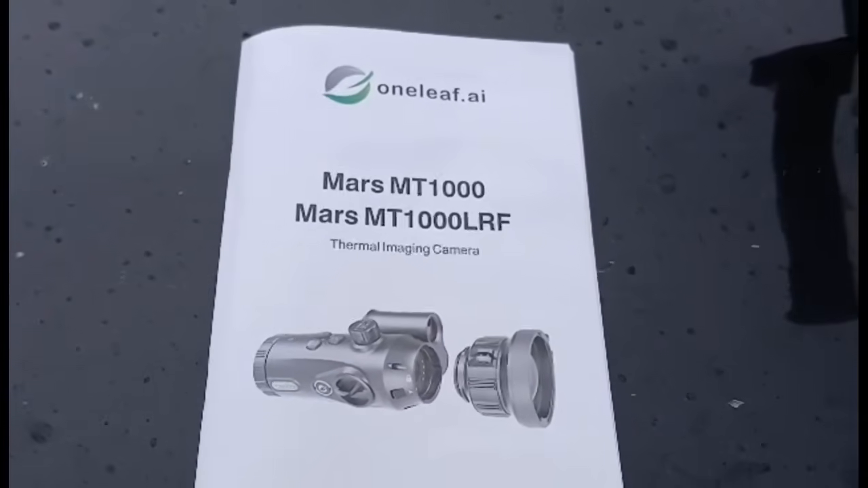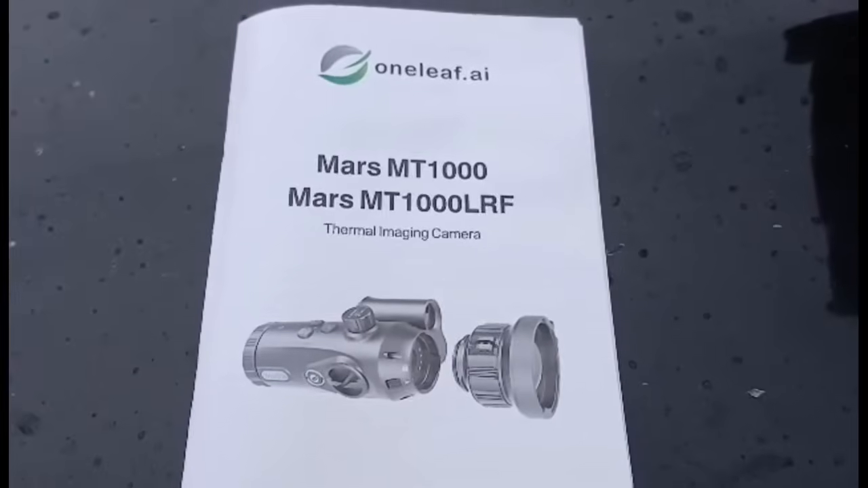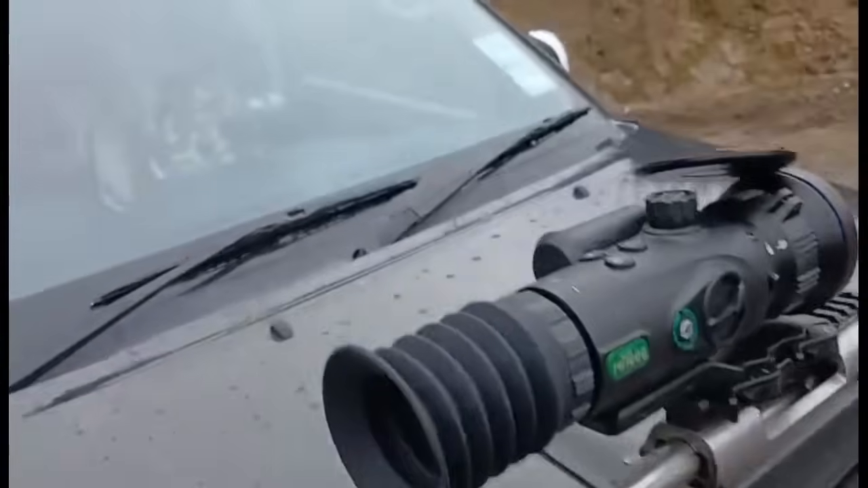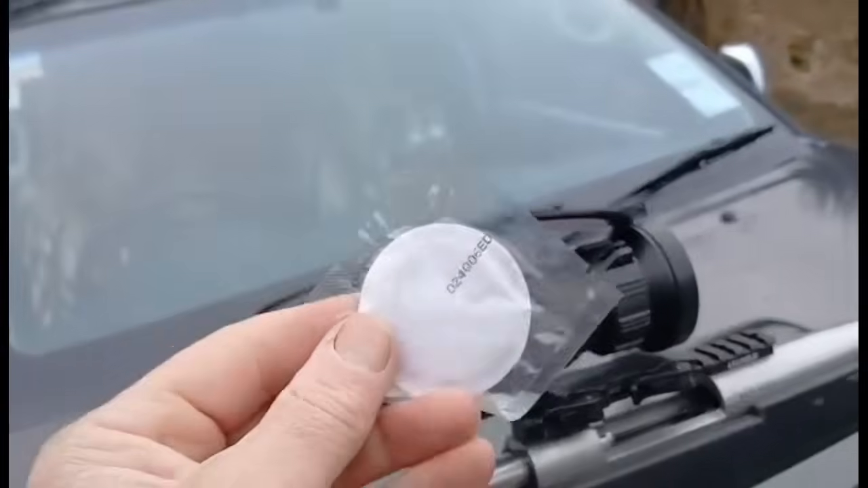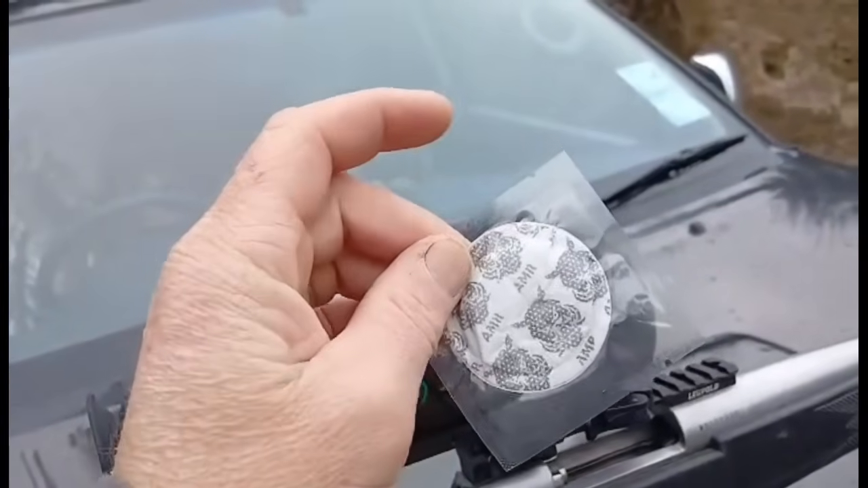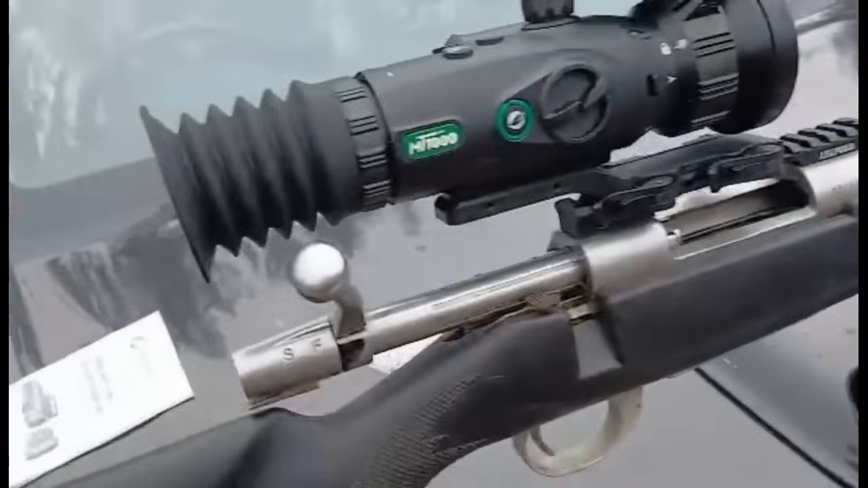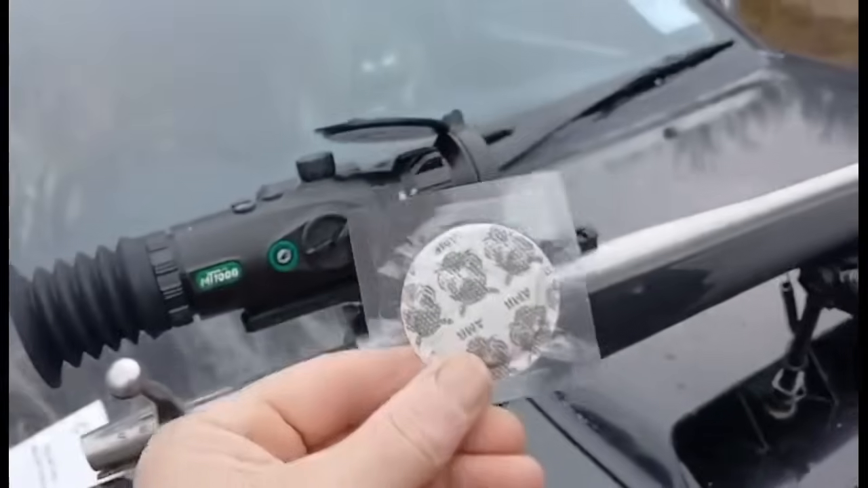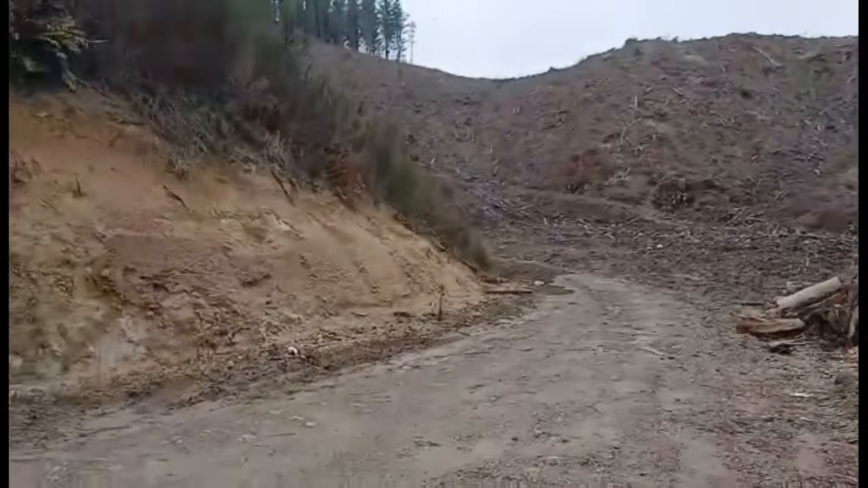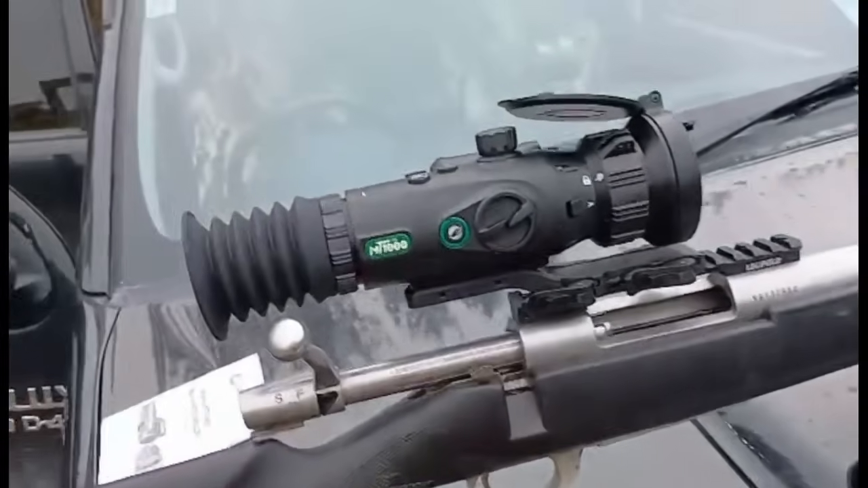Yeah, so it's just out today, sighting in this new oneleaf AI Mars MT1000 with a laser rangefinder on the side there. I use a heat pad like this, which heats up as soon as you take it out of the plastic bag. It starts to heat up when it reacts with air. So you see the size of that. That obviously sticks on the target down the end down here. And I've stuck that on, took my first shot.